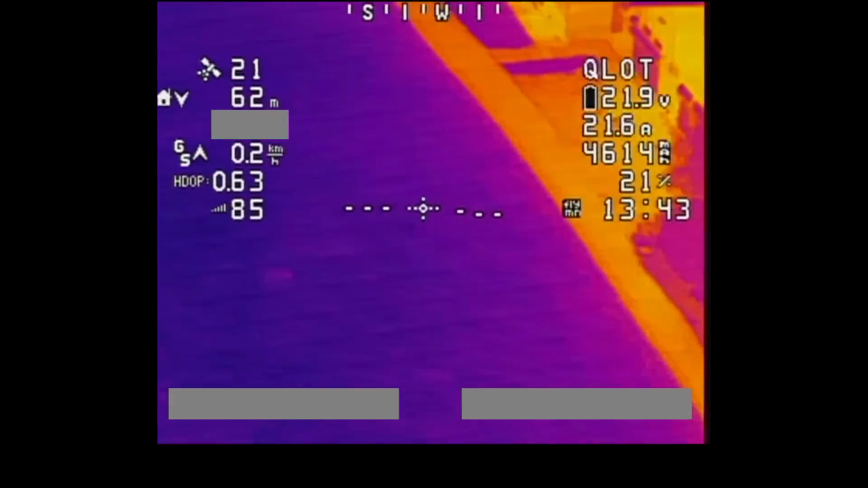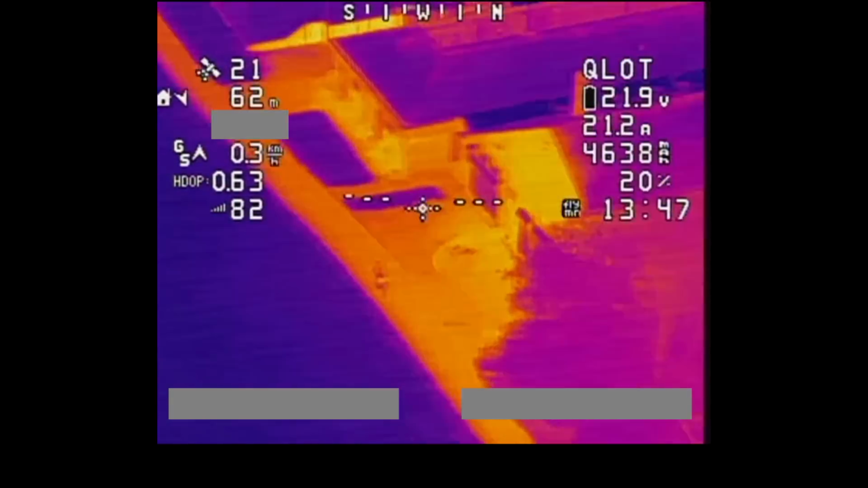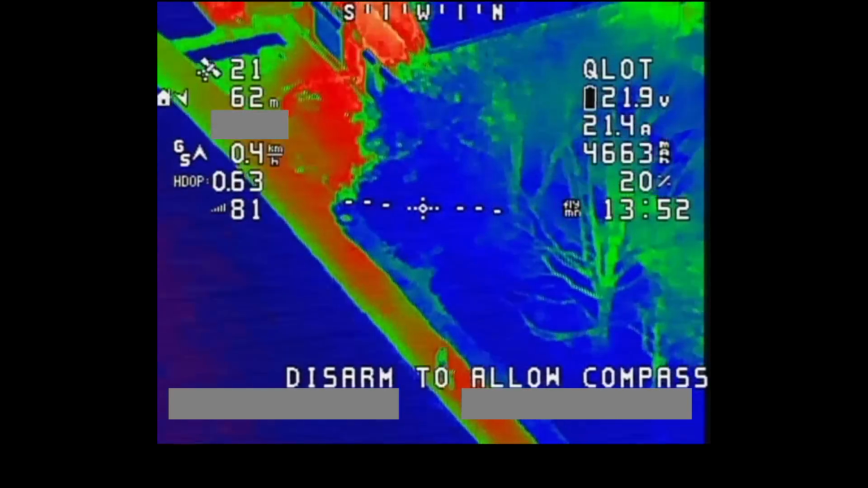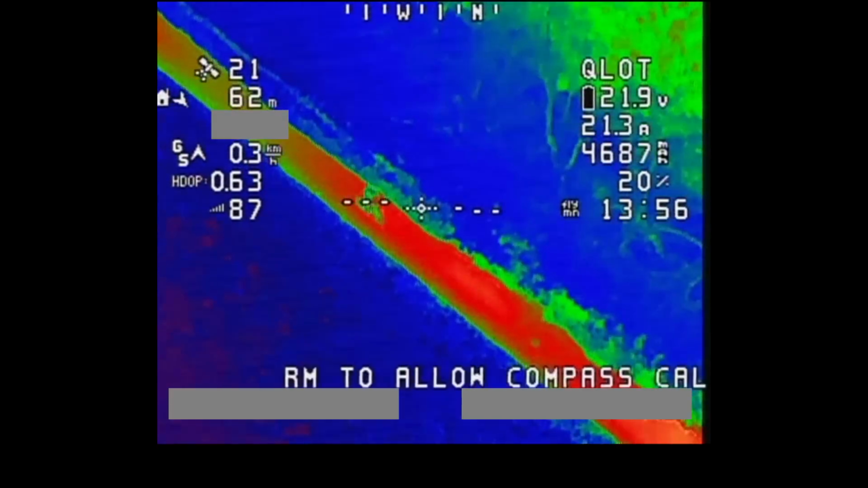This will never, there's another cyclist. This will never get boring. I find this absolutely fascinating. Let me just try changing to a different colour palette. So the person shows up a little bit better, actually, with a different colour palette there.